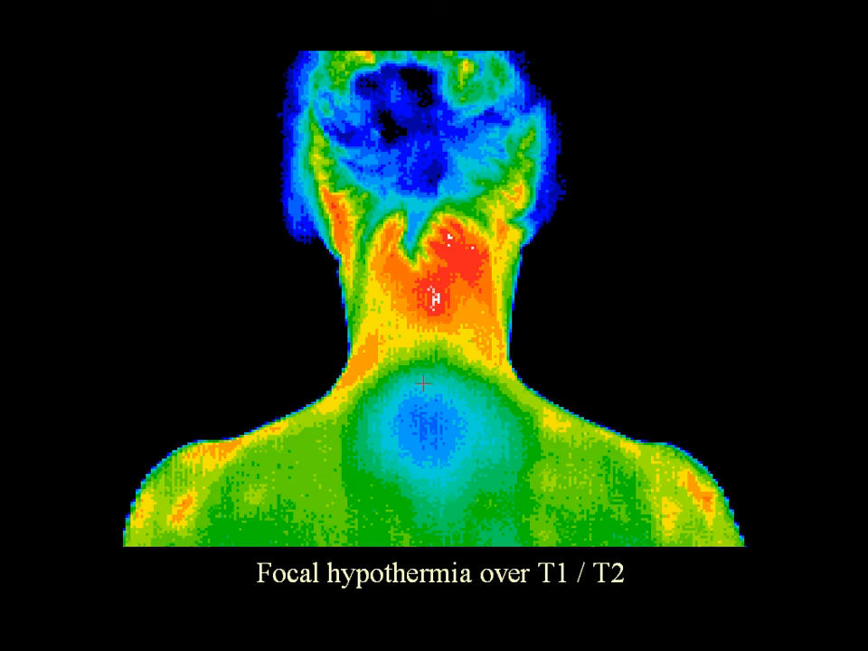Thermography uses the body's sympathetic nervous system control of skin blood flow as a window into the autonomic nervous system. A compromised immune function or autonomic neuropathy will always produce a distinct area of hypothermia over the T1, T2 region on the back. It looks like a giant blue bullseye.